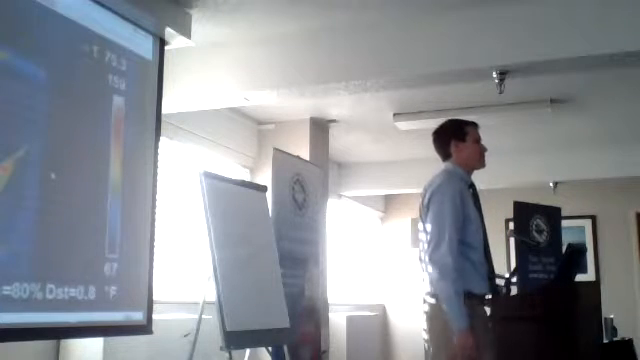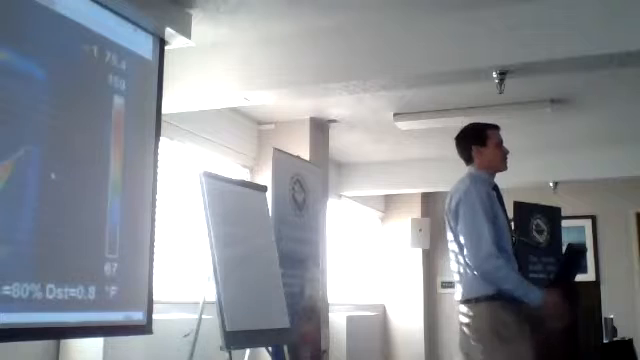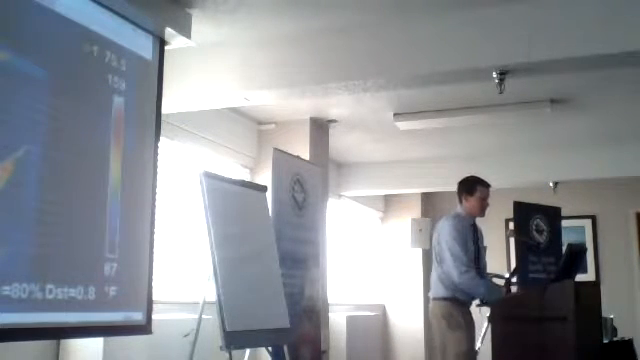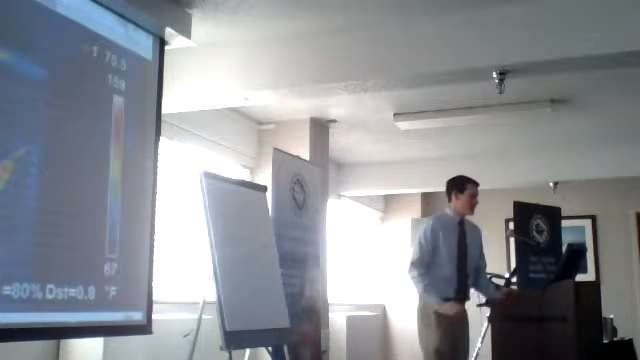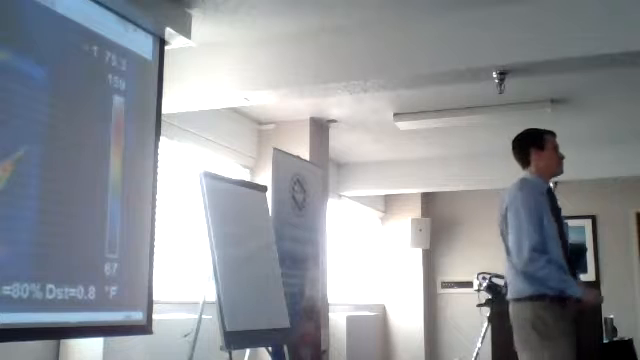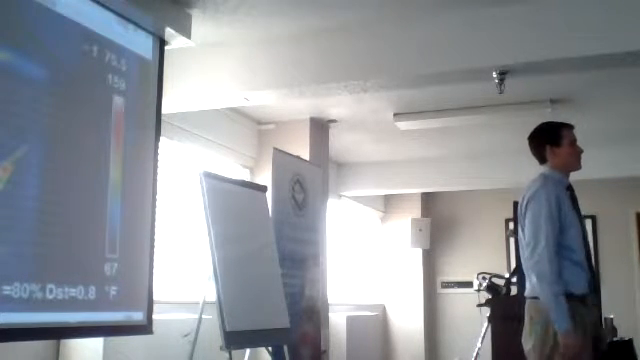Electrical tape has an emissivity of about 0.96, so it's a very good emitter. Everything adds up in this equation to equal 1. But the closer you get to an emissivity of 1, the more accurate your temperature readings will be. And the closer you get to 0, the more error you're going to have in your measurements.